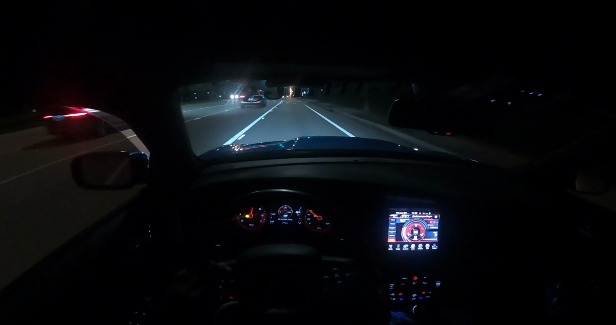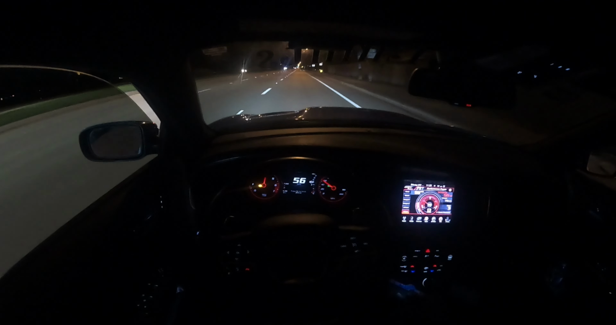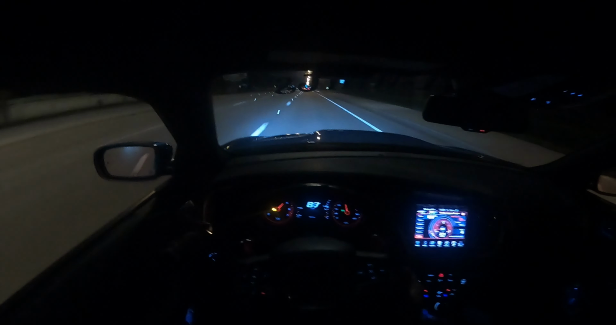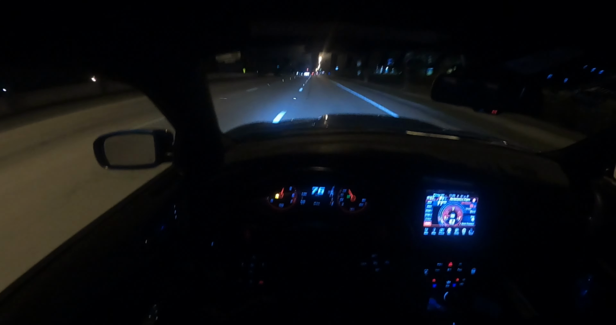I'm gonna do a roll and show you guys, it's not gonna get grip. See, it took a while to get grip. Normally it would grip, but it's so cold outside that the tires can't get up to heat.